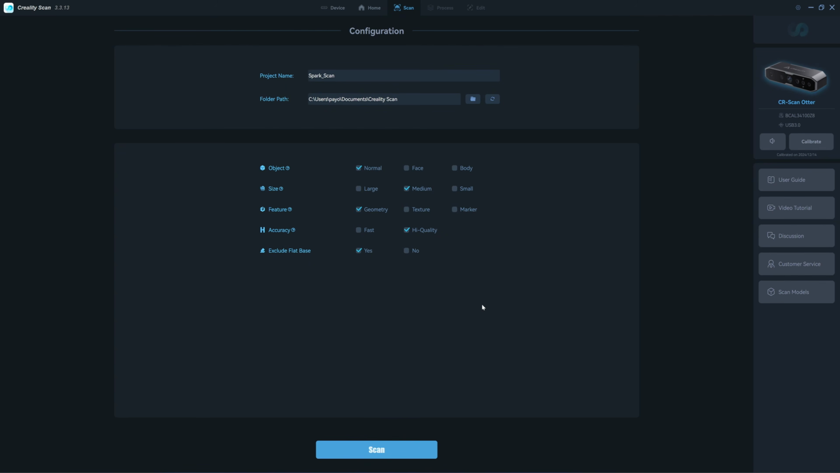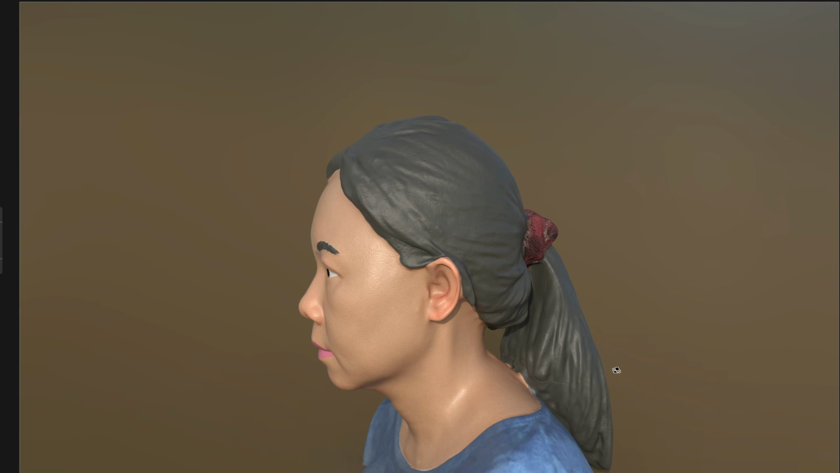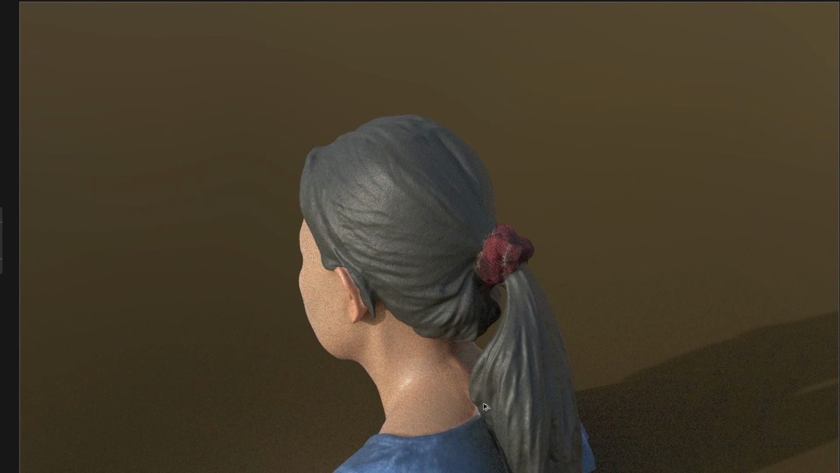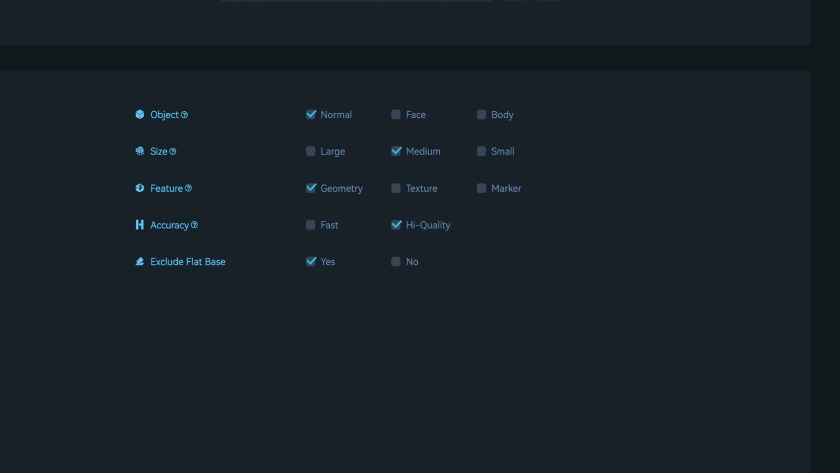Then you come to the configuration page. You have three object modes: normal, face, and body. Normal is for scanning regular objects. Face and body, as the names imply, are for scanning humans. They add some algorithms for detecting hair, so you can get a good result by choosing face and body for scanning humans.